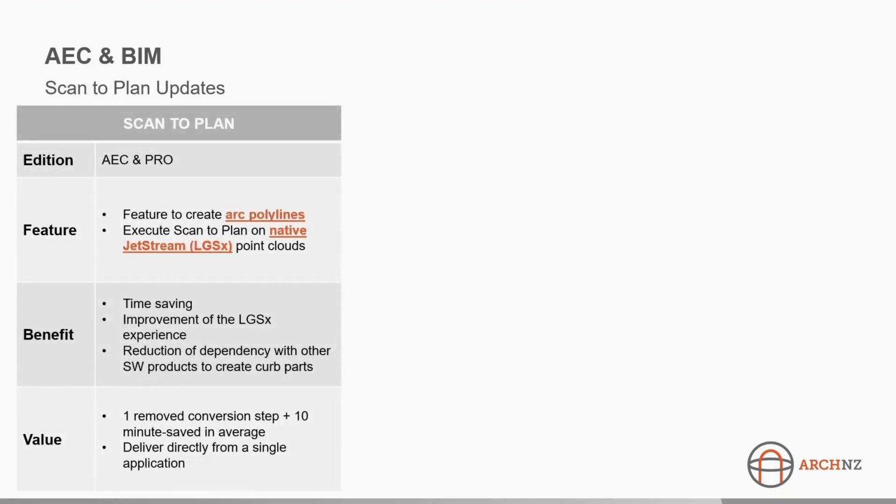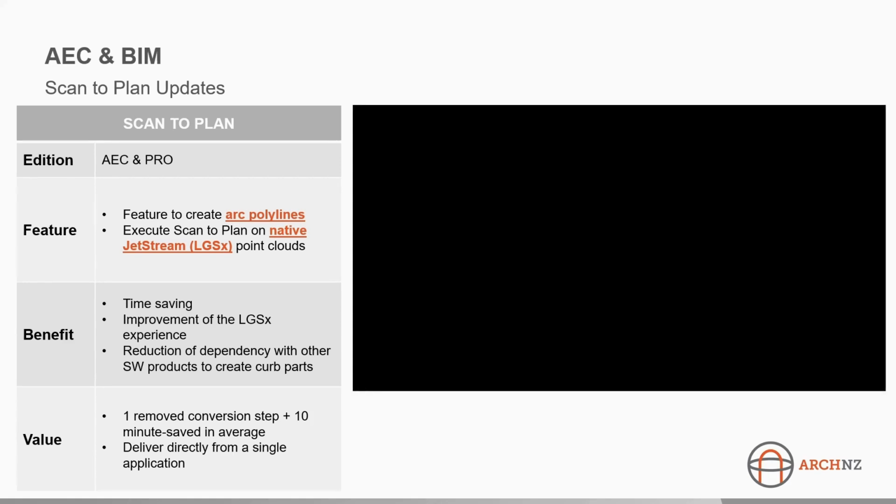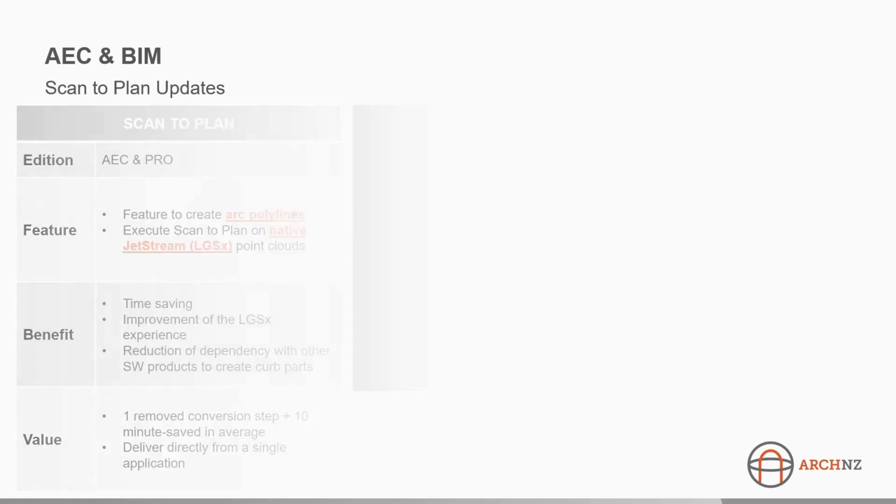Second new feature I'm going to focus in on is the scan to plan updates. So if you've used the scan to plan tool in the past, you'll know it's really quick for square rooms, but as soon as you had curves, you had to do some manual work to fit best fit arcs to curves. In the new scan to plan updates in the 2024 release, you can now add arcs.